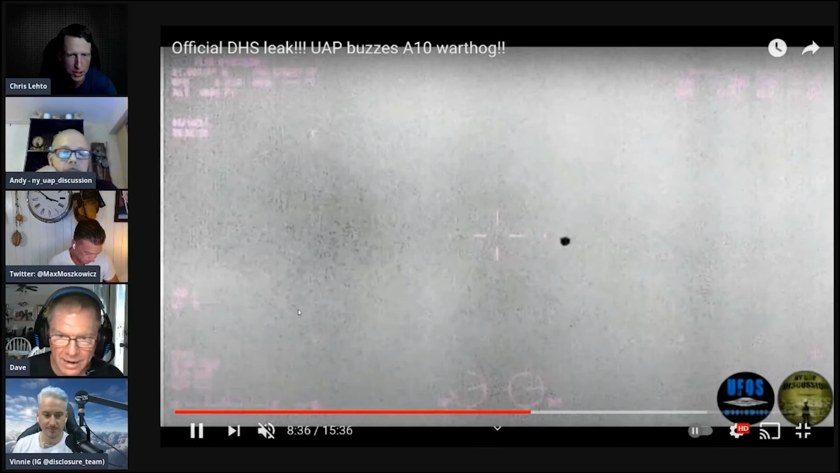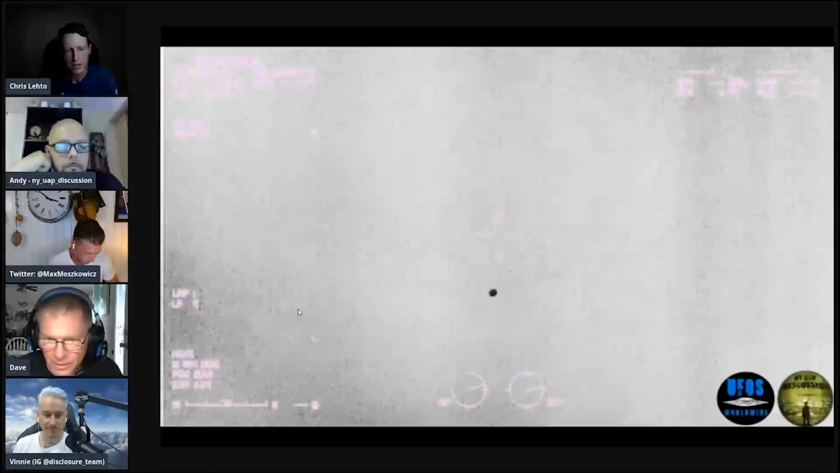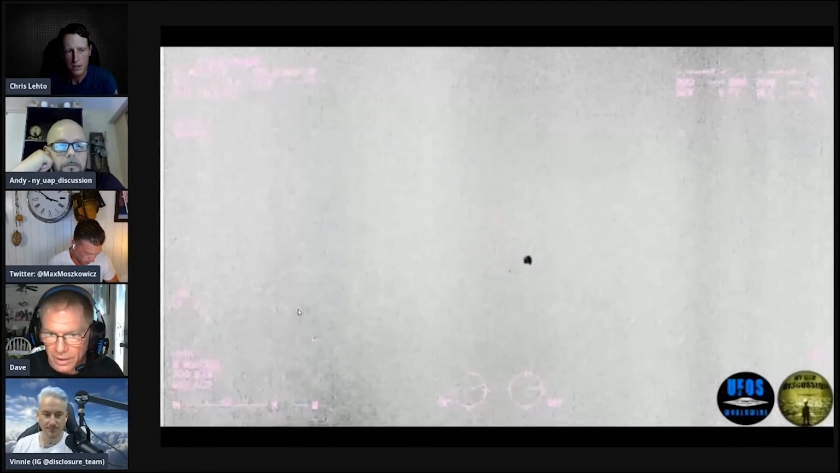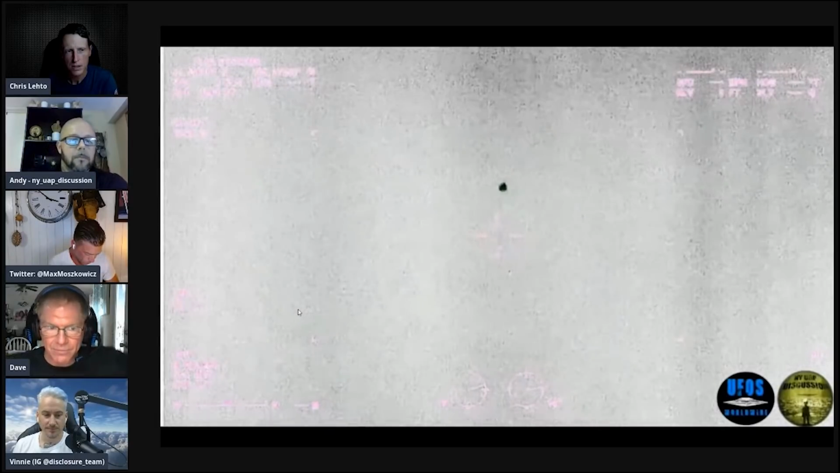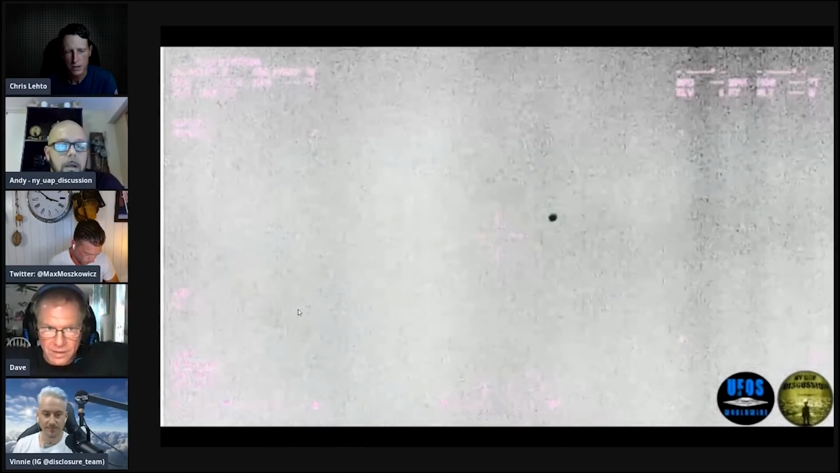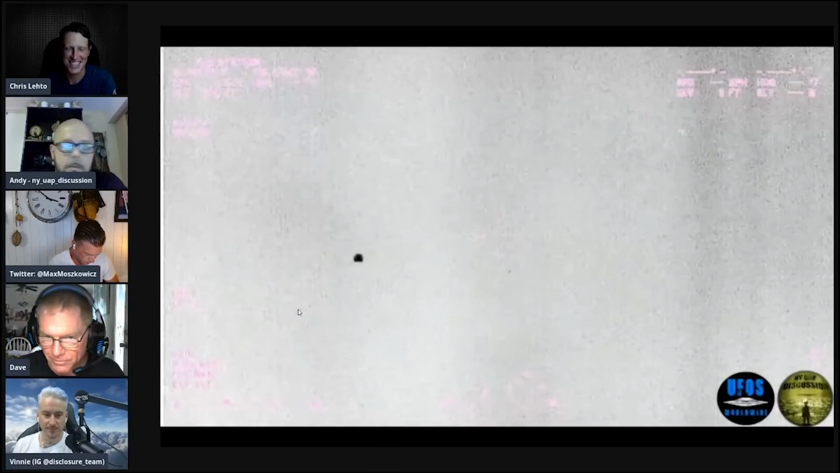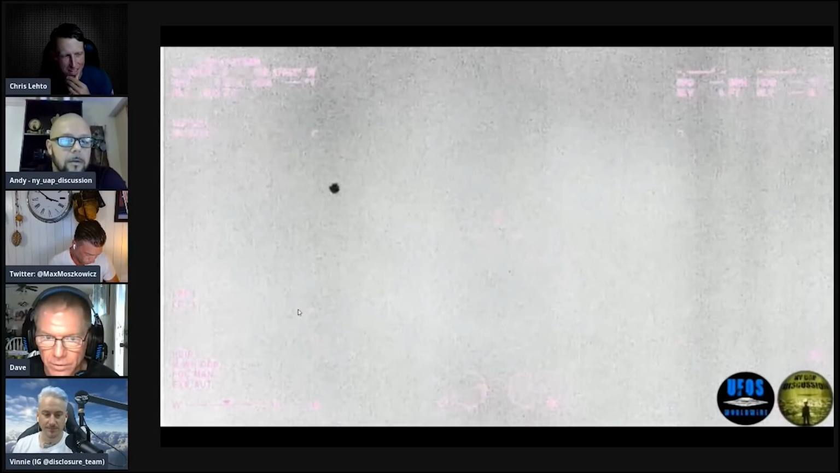If we're going to say it's approximately six feet in comparison to the A-10, then if it was a bird that big, it would have to have huge wings for lift to carry this thing, not even calculating the speed of it flying. There are just too many inconsistencies with it being a bird.